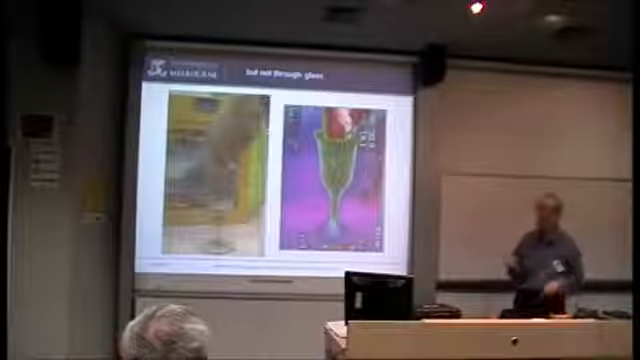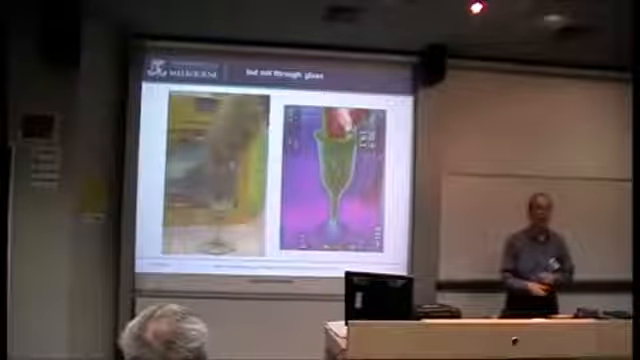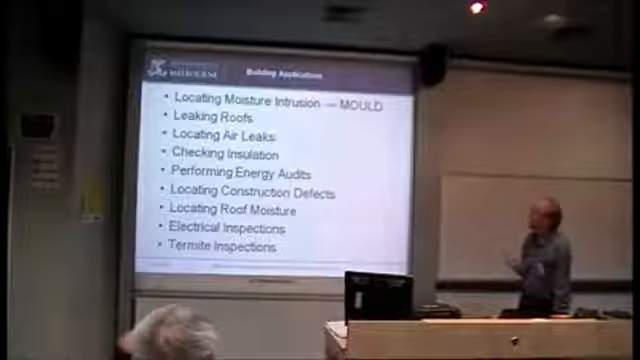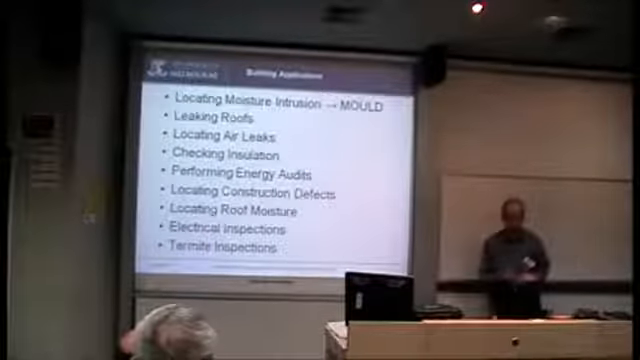But if you have the mid-wave cameras, like my old camera, you'll actually be able to see that element. It's really quite pretty. But even then, it's attenuated. Okay, so, onto the buildings. Where can we use it?